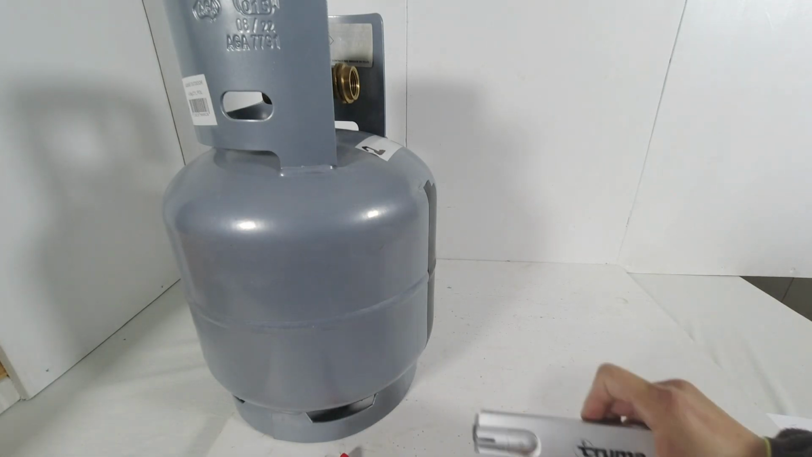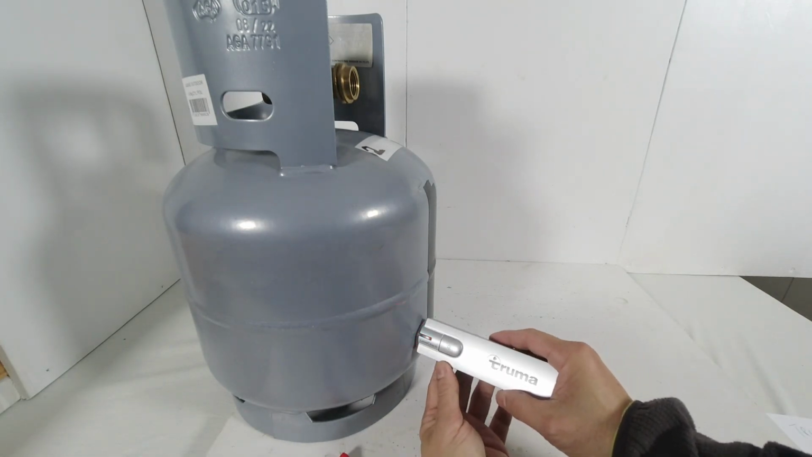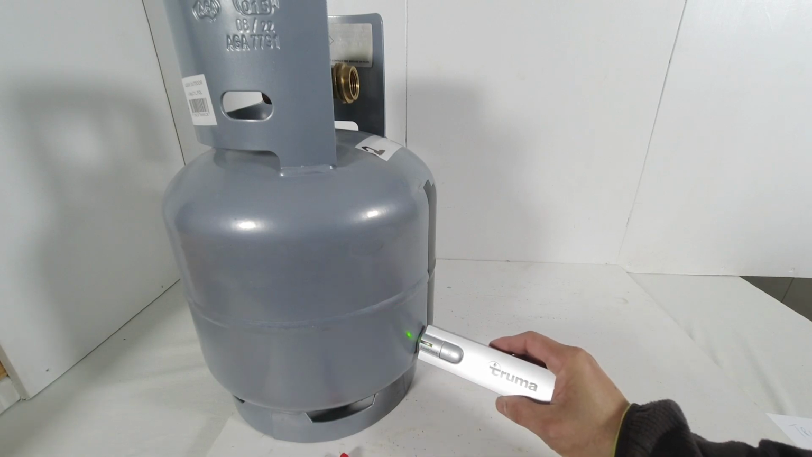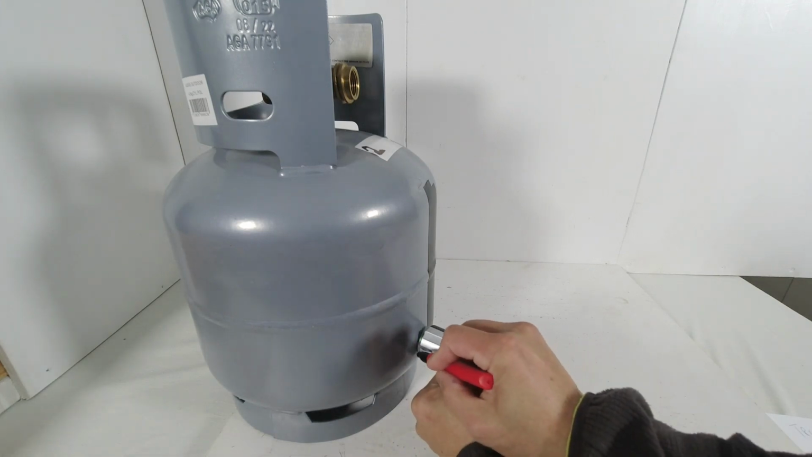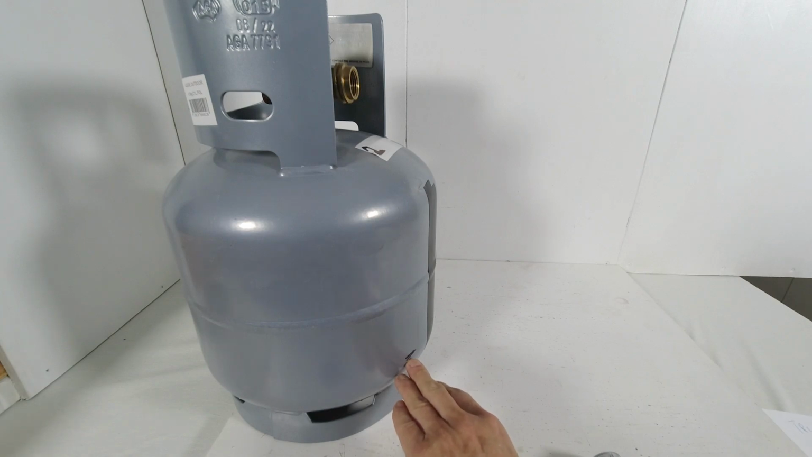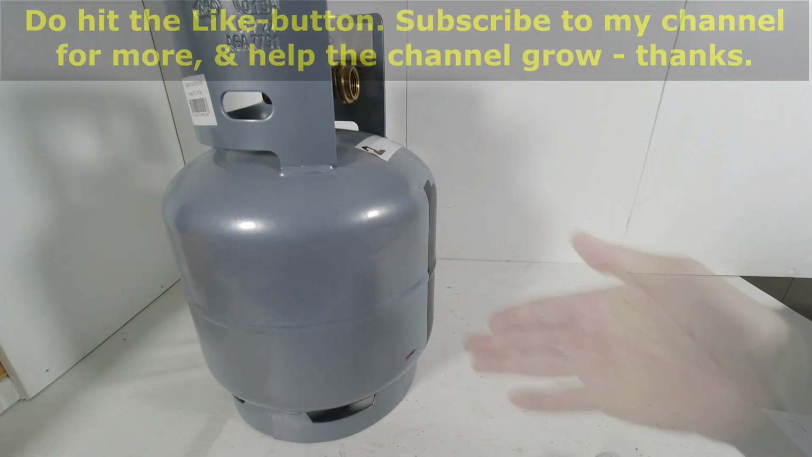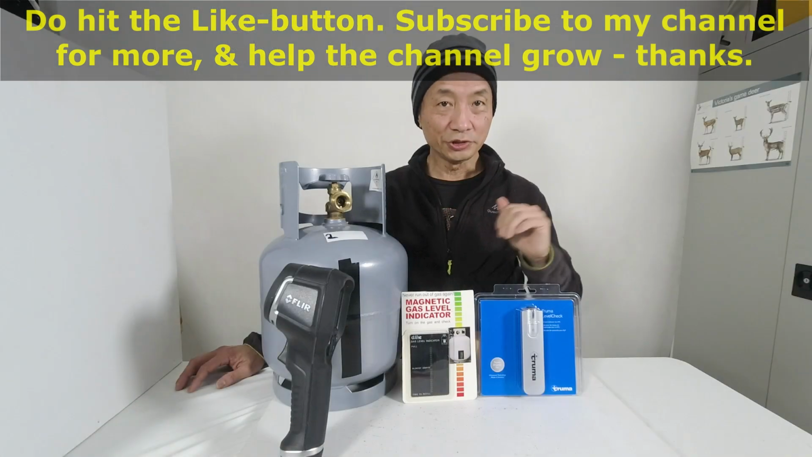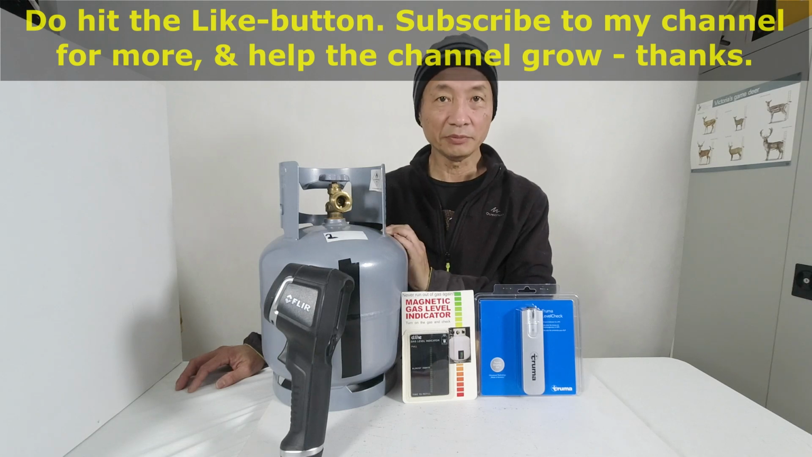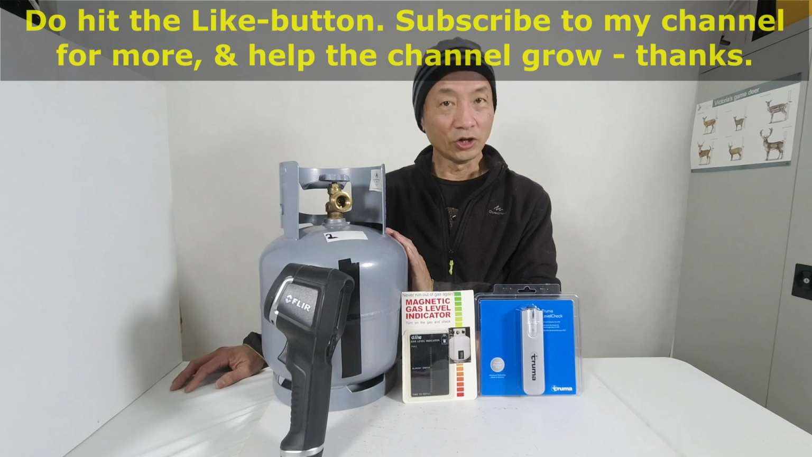Pull this away. And if I test it now, red. Yep, that's much more accurate. That is about the level of the remaining liquefied gas. So I should get this gas bottle refilled. I'm glad I used the TRUMA gas level checker on this gas cylinder because I have a camping trip coming up, and initially I thought this had adequate gas remaining, but no, it looks like I will need to have this cylinder refilled. I hope you found this video useful and interesting.